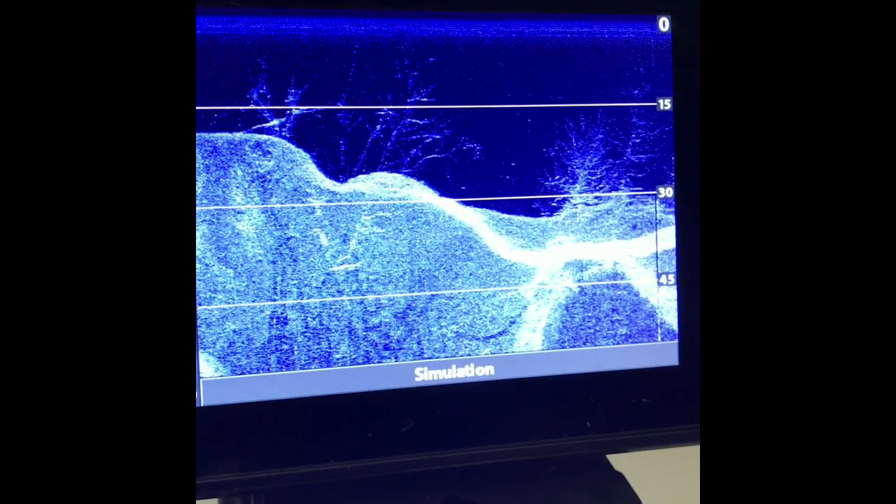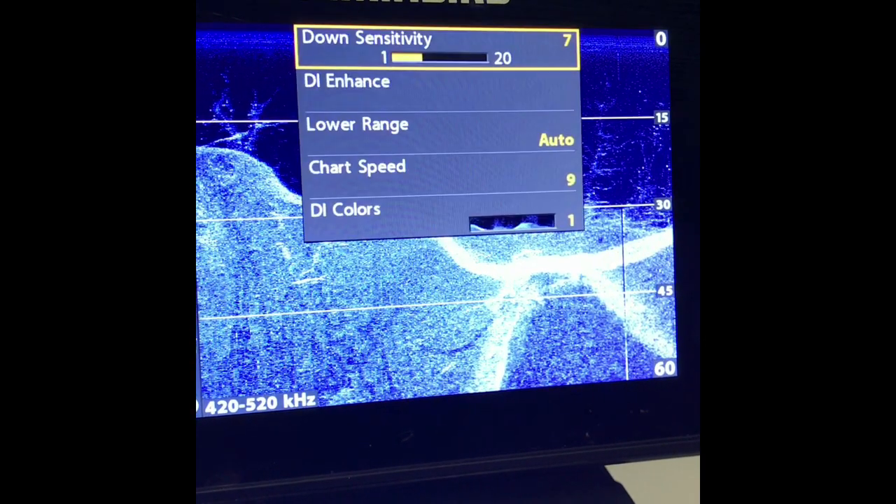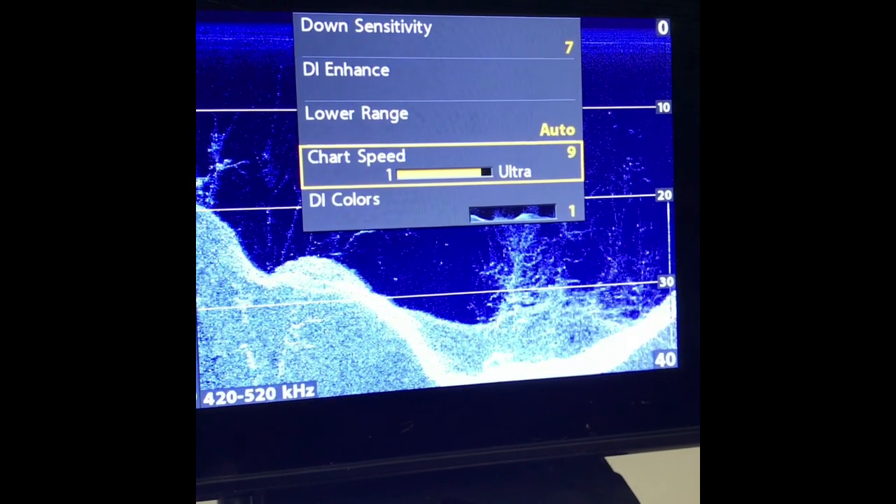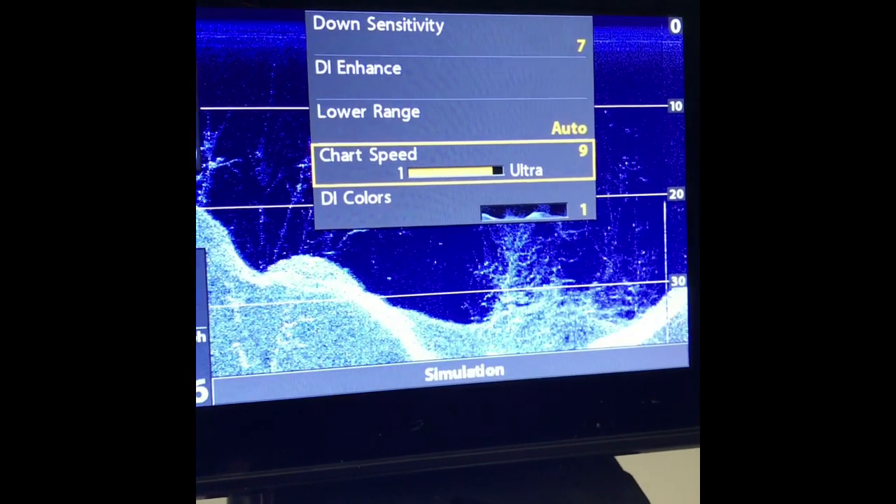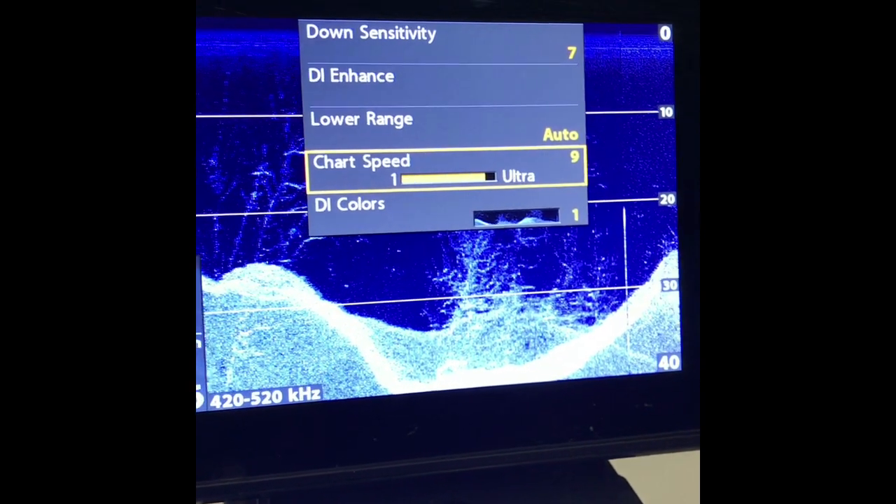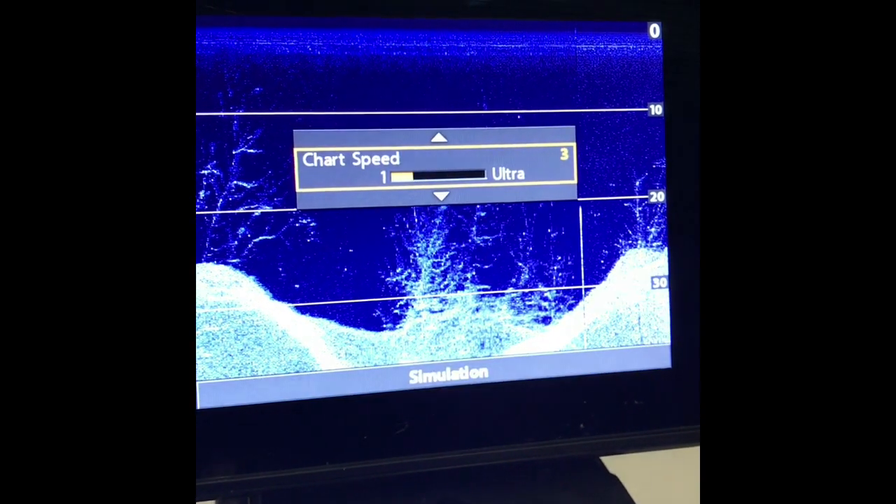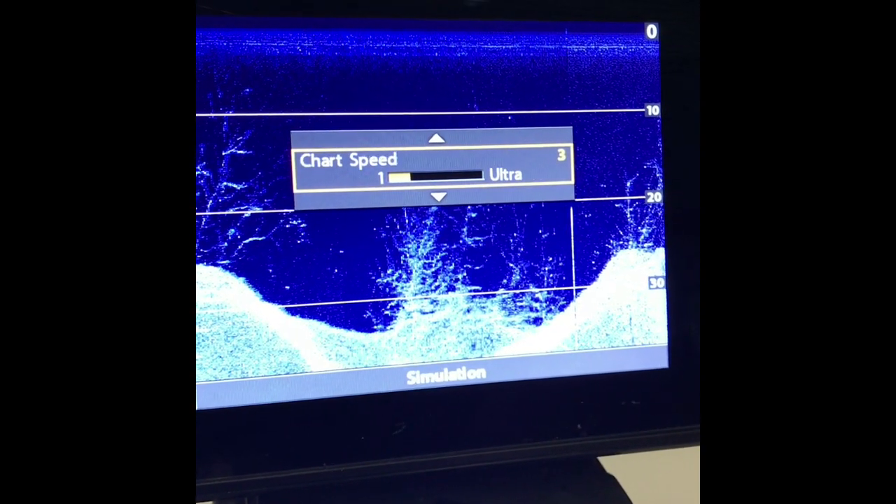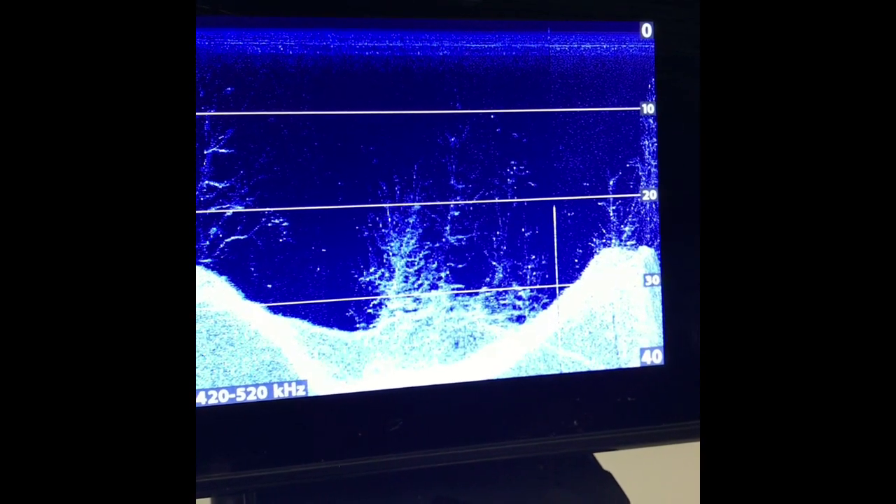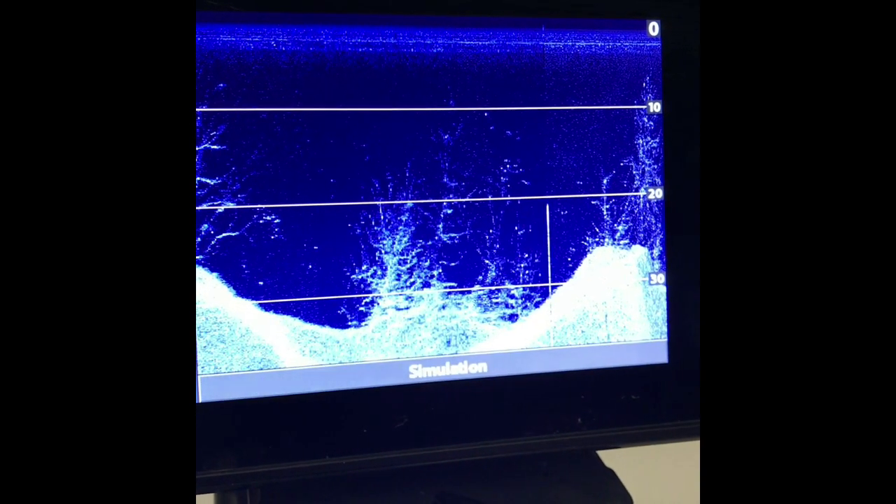Now, while we're here, if you look at the scroll speed, that can be adjusted by tapping on menu, going down to chart speed, and normally you want to match it with the speed that you're going to be traveling at. Since I kayak fish, for me, I normally keep it at 3. I want you to see how that slows down immensely. And hit exit, and you can see that has really slowed things down, so I'm not getting ahead of myself, so to speak. And again, this is down imaging.